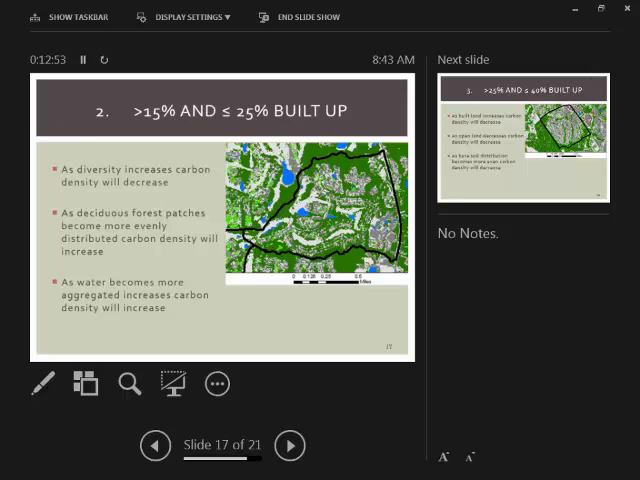For the second category of neighborhoods, this is represented by suburban style development with small to medium trees within the yards of homes. And within this category of neighborhoods, we found that once again, as the diversity in these neighborhoods increases, the carbon density or the health of trees is likely to decrease. Also, as deciduous patches become more evenly distributed across the neighborhoods, carbon density will increase, and as water patches become more aggregated in these neighborhoods, we'll see an increase in carbon density.